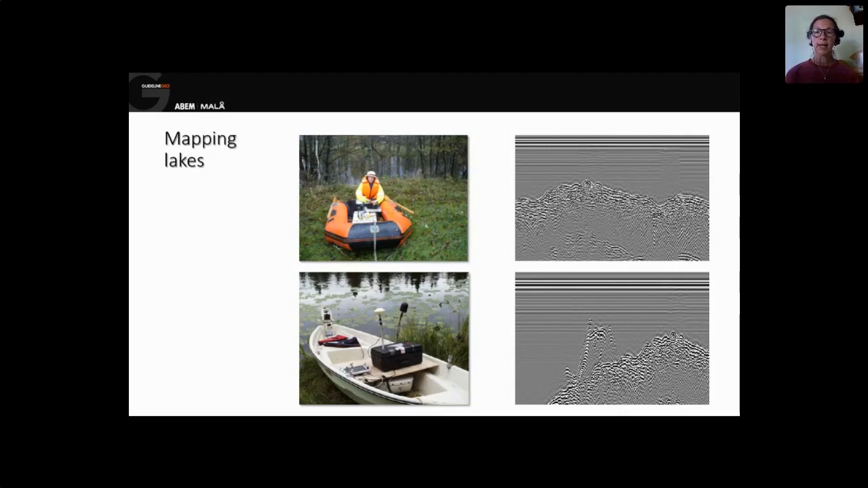You can have the radar antenna in a boat. Make sure it's a wooden boat or a plastic boat. And the easiest is if the boat has one single bottom and not a double bottom. Because if you have water in the double bottom of the boat, you can get a nasty ringing of the ground penetrating radar signal and actually not see anything.